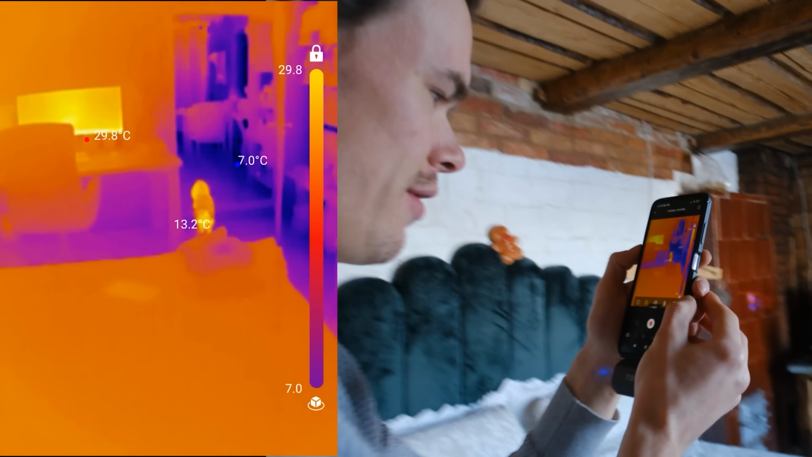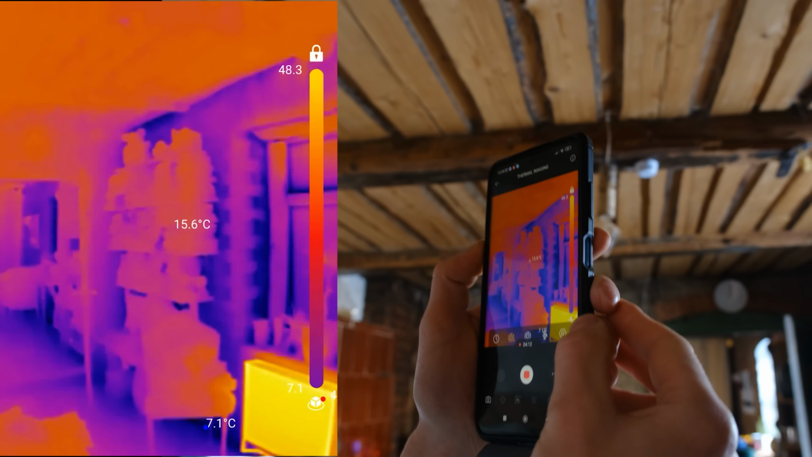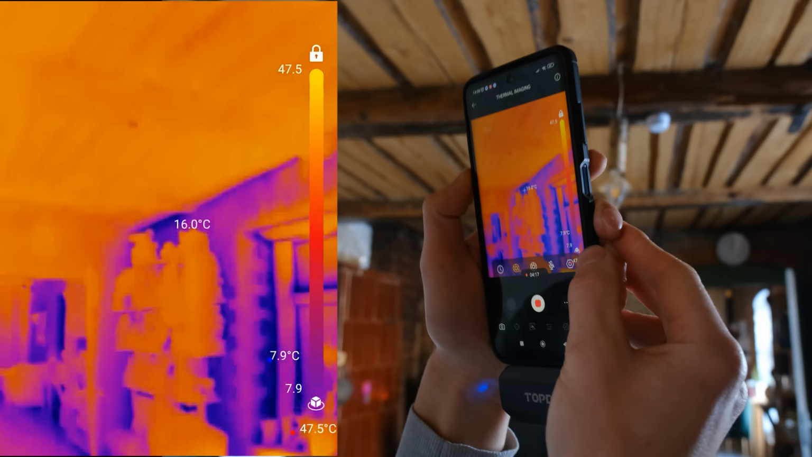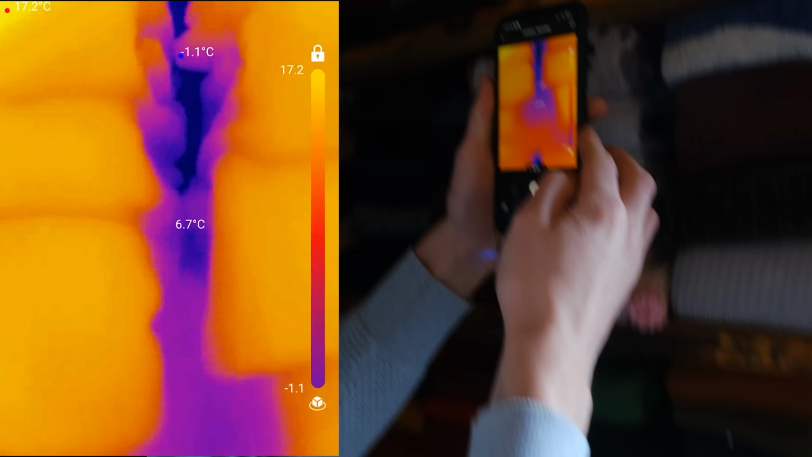There's Keita. Keita, you're very hot. And the wall there is keeping it insulated, 14 degrees. If you check behind, it's probably gonna be really cold. Oh, it's nice actually. It's pretty hot. It's the radiator catching in, so it's hard to see. So yeah, it's behind there.